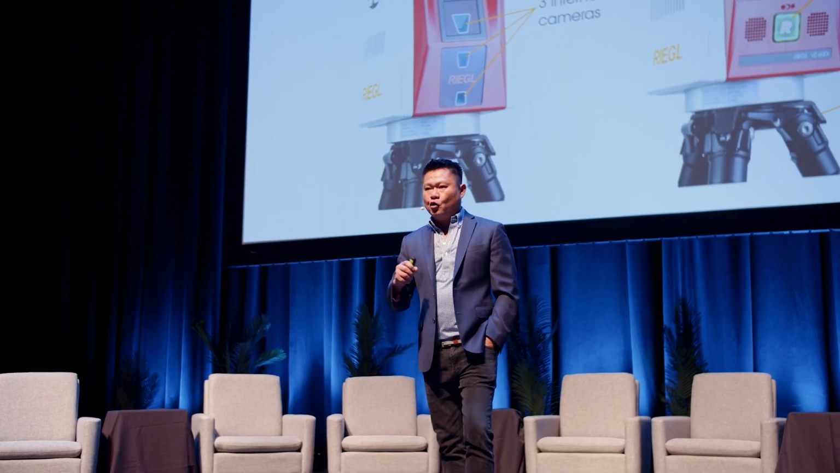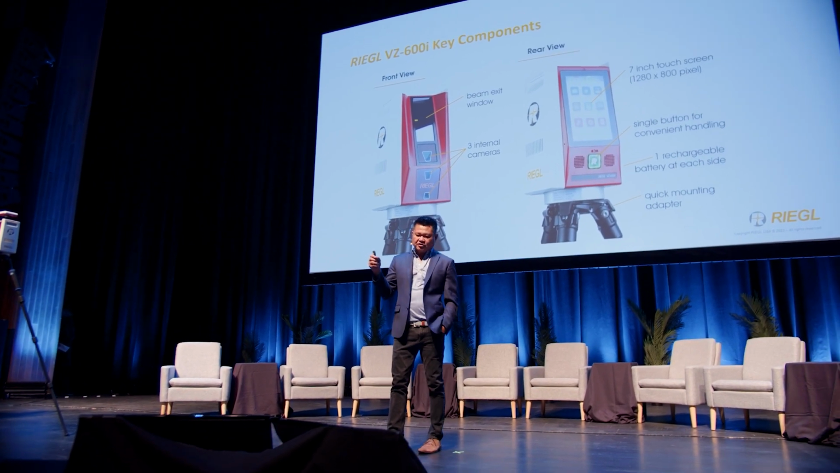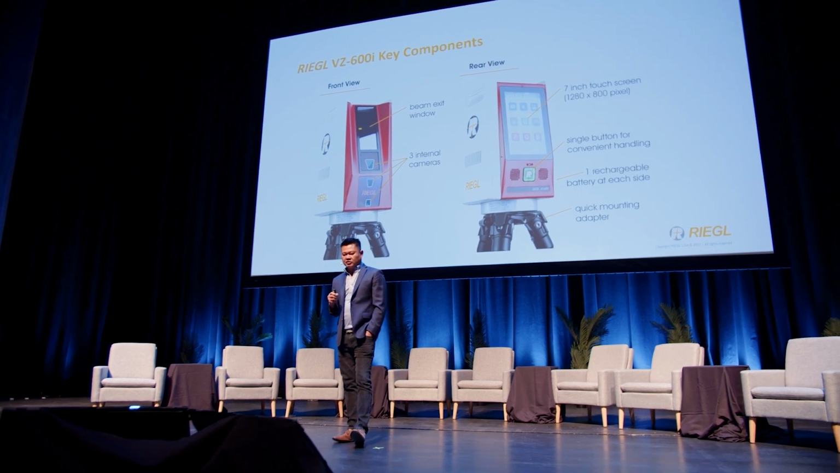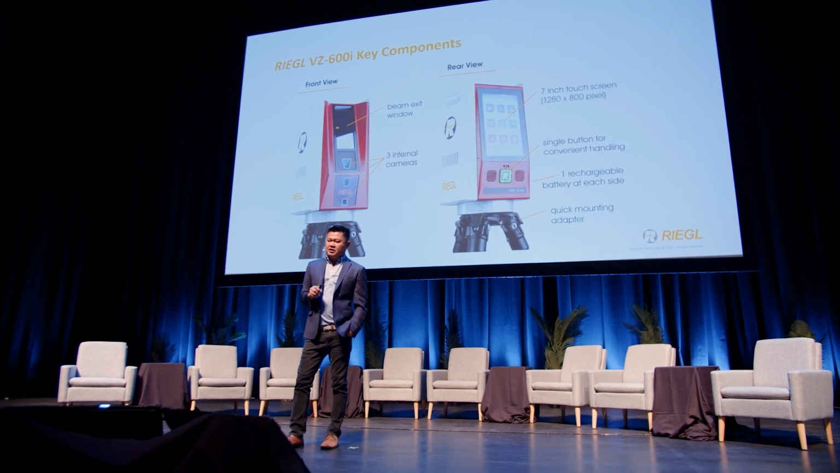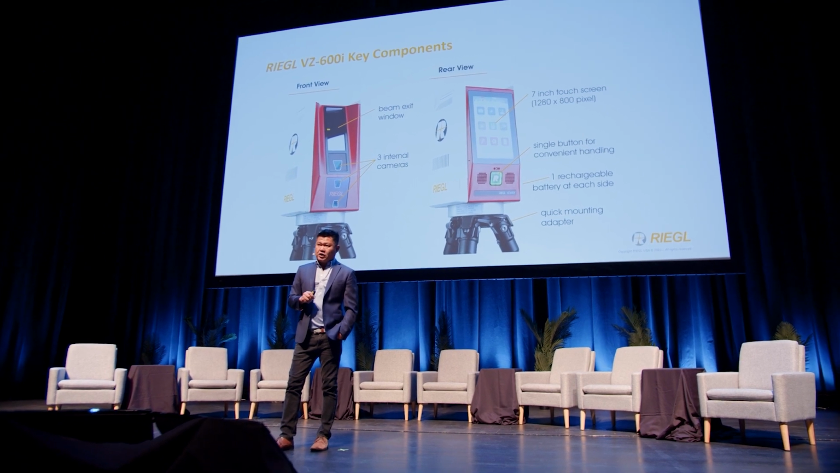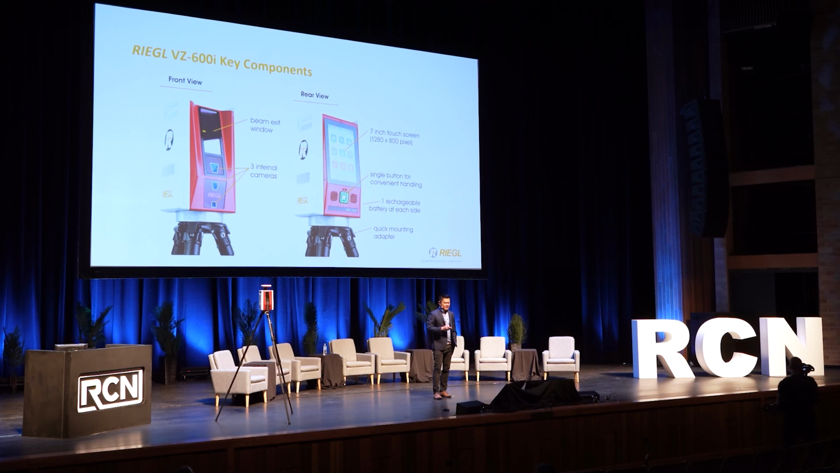Here are some key components that you will find on the VZ600i. As I already listed, you have the laser beam in the front, also 3 internal cameras, and in the back, a completely touchscreen interface with one-touch button operation, and also a quick release mount, which allows you to put the scanner directly onto the floor and scan at the same time.